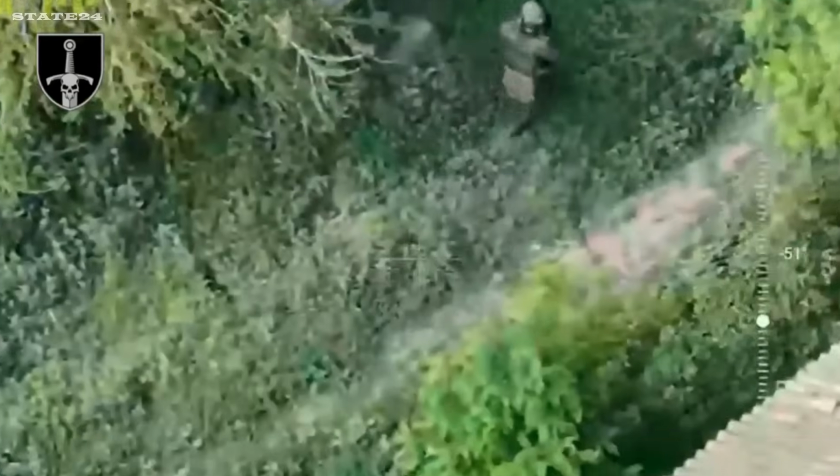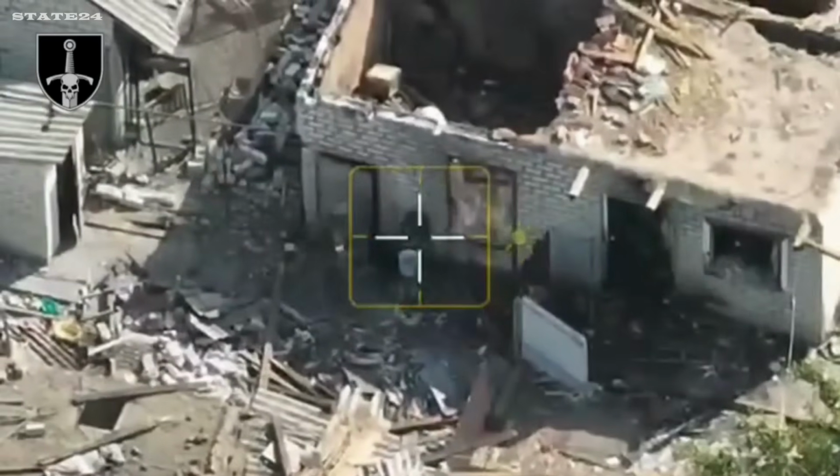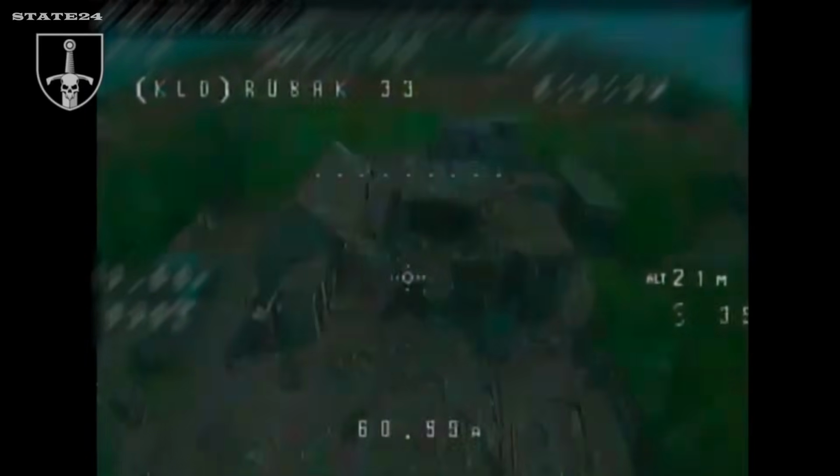A Russian soldier found hiding in an abandoned building, just meters away from Ukrainian positions. How long he'd been there, unknown. An FPV drone was sent in. As it entered the building, a massive explosion followed.